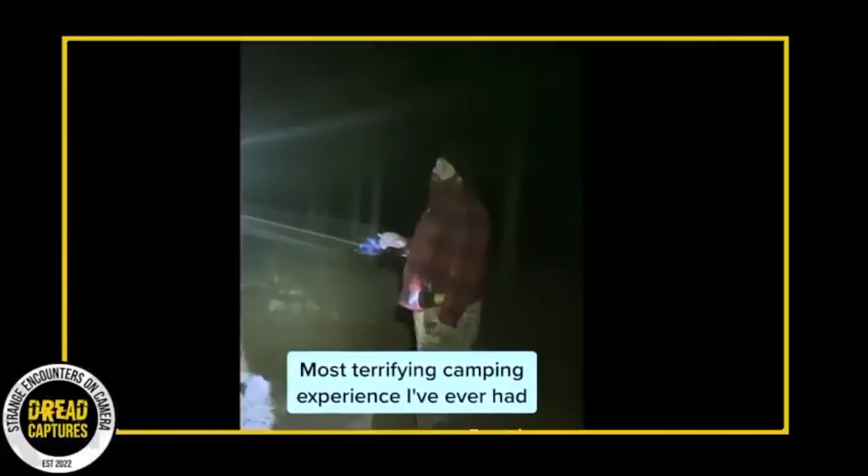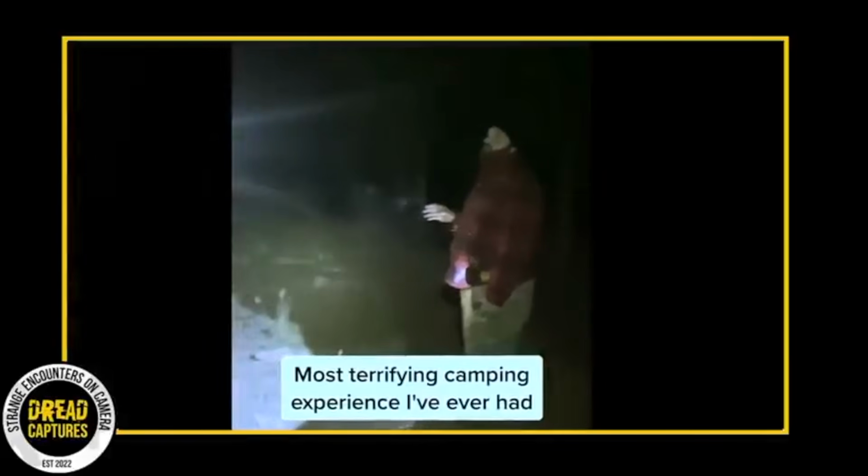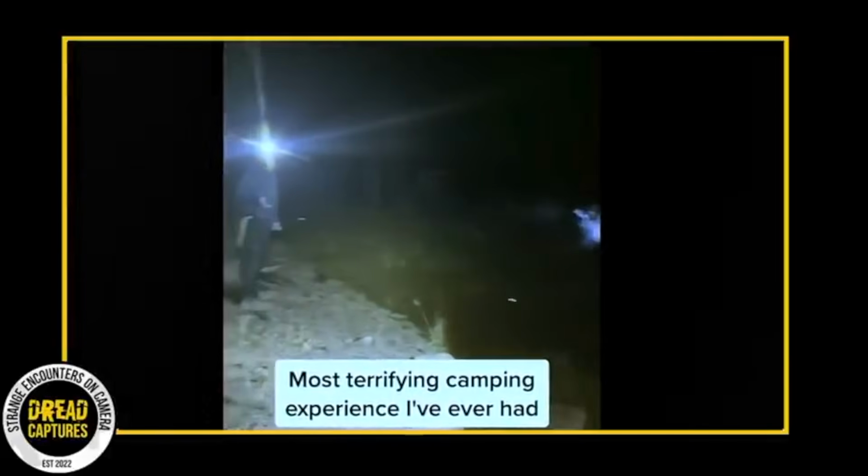The following footage shared on TikTok by the user Chaos garnered massive attention due to its unsettling nature, racking up views from millions. During a camping escapade with buddies somewhere in Arizona, the group was jolted awake by the piercing scream of a woman echoing from deep within the forest.